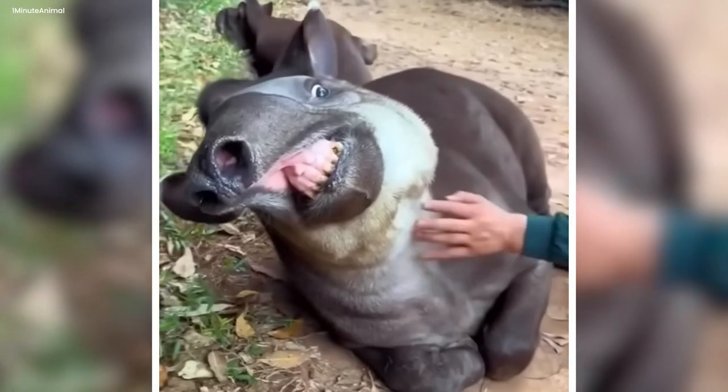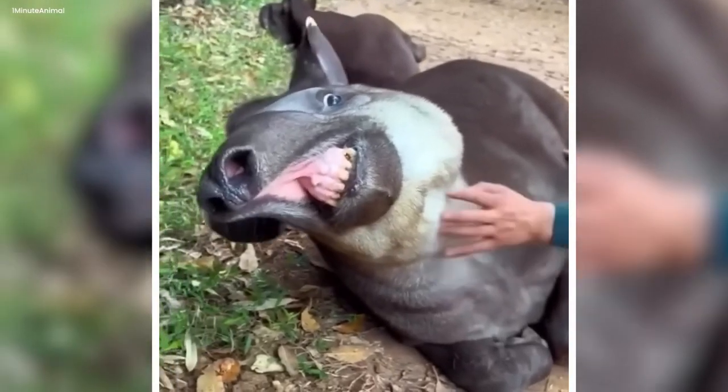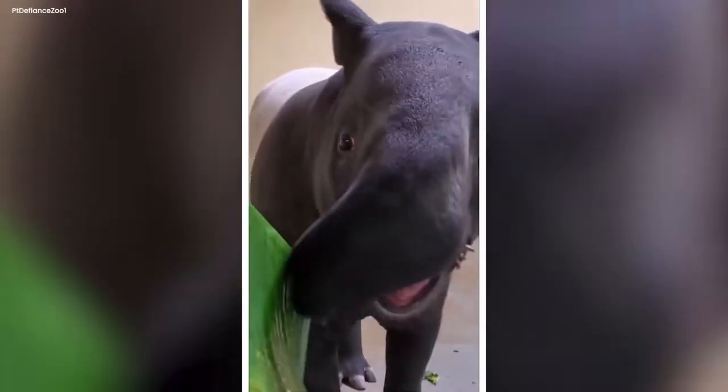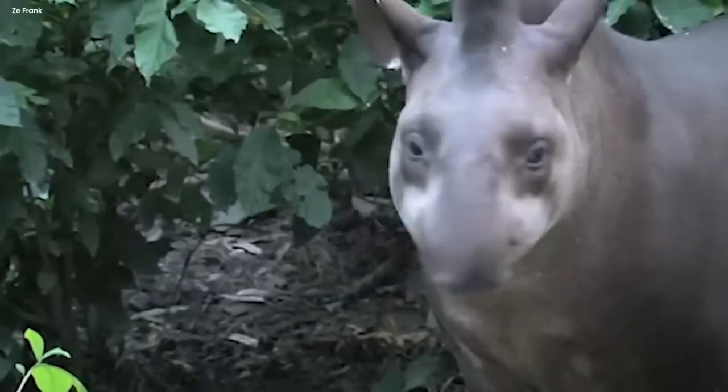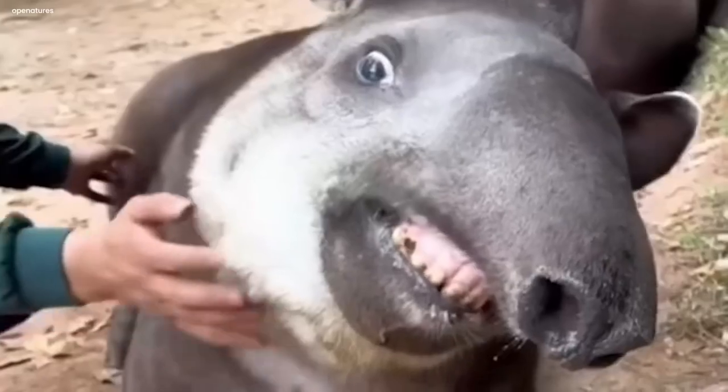A hybrid between a horse and an elephant. On our bucket list, there's another strange creature that I'm sure most of you haven't heard about at all. Imagine an animal that's like a mix between a horse and an elephant, but with its unique charm. That's a tapir for you.